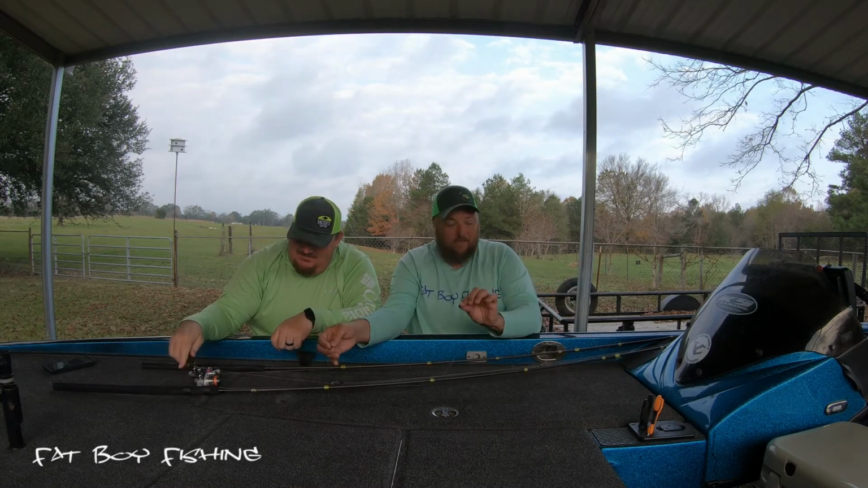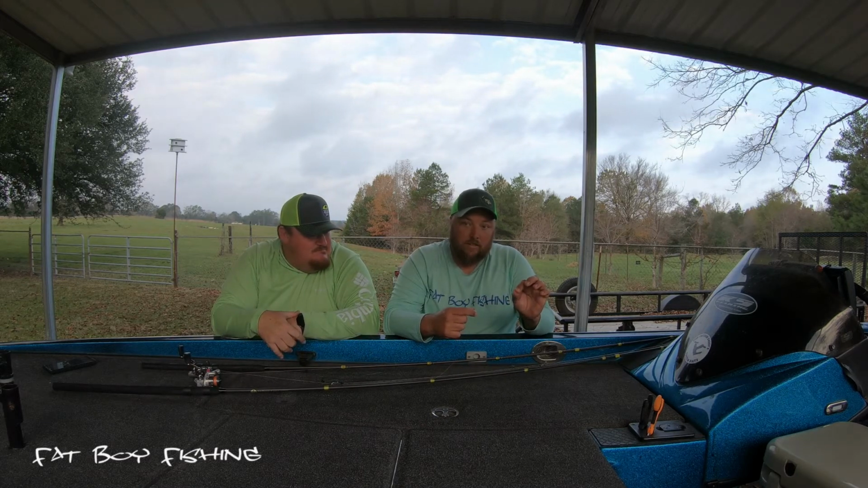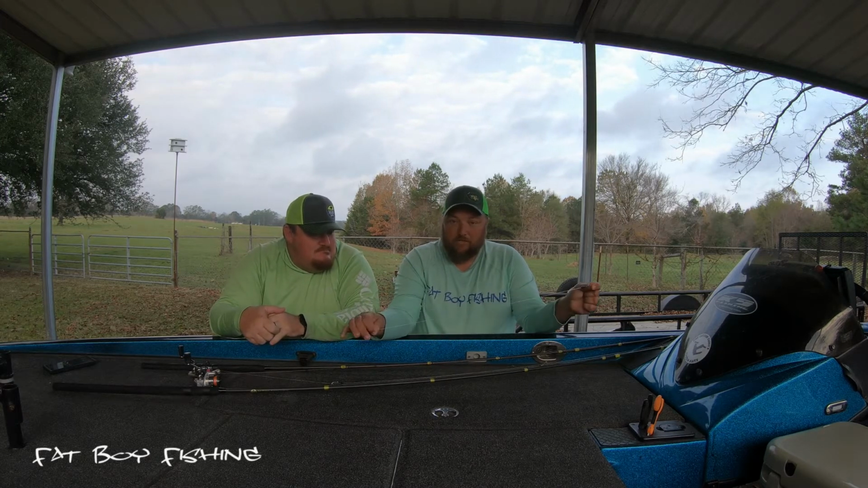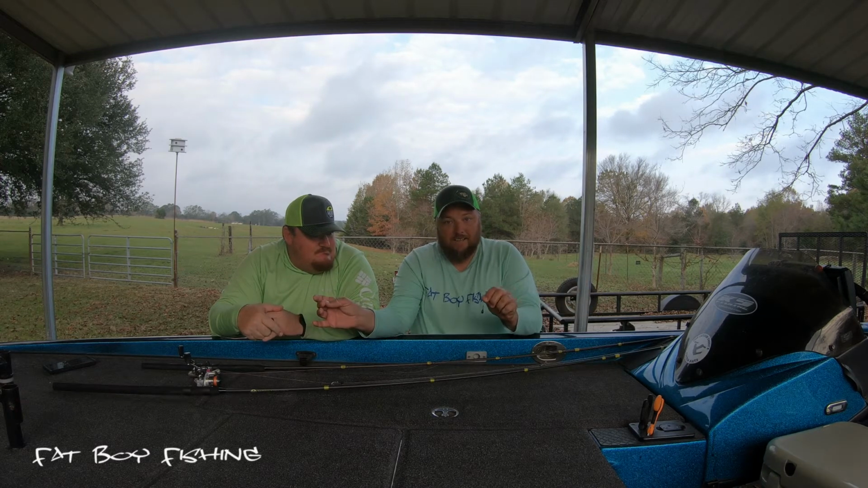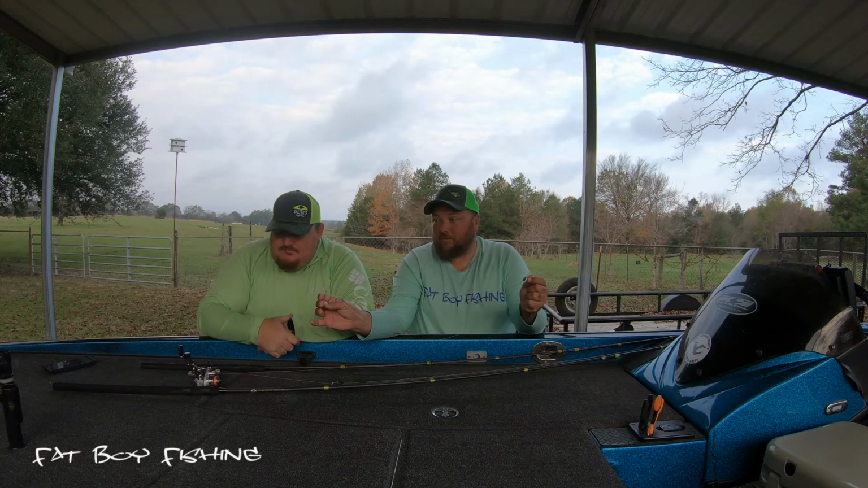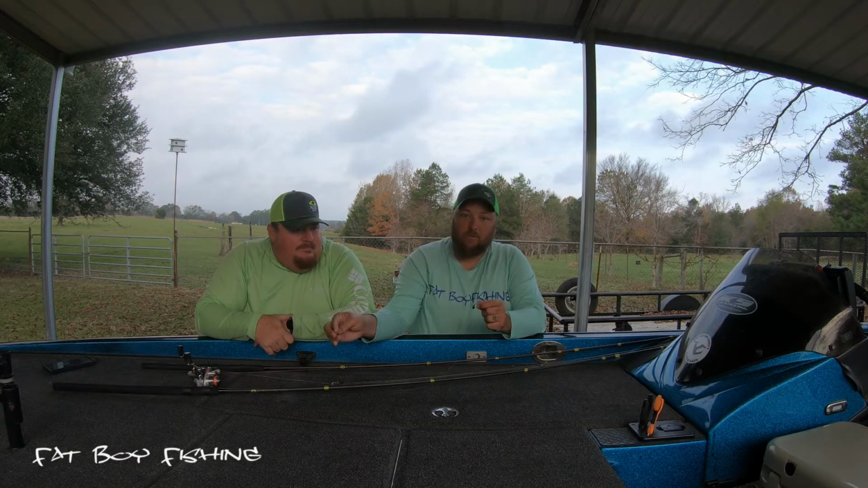K9 as always. We use 25-pound leader. A couple of these rods I think have 60-pound leaders on them. We use anywhere from 12 to 17-pound fluorocarbon leader, but our main line is always going to be K9 braid of some sort, and our leader material is going to be K9 fluorocarbon. If we get into situations where we have to downsize, we will, but it's always going to be K9.